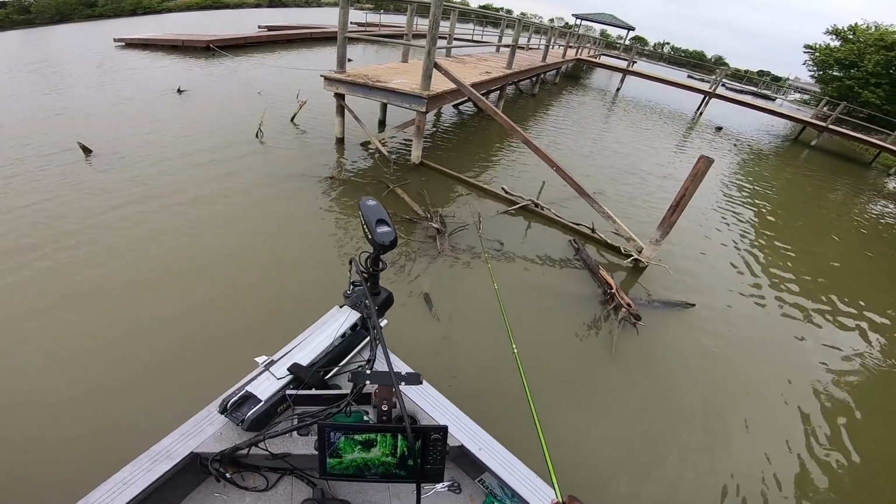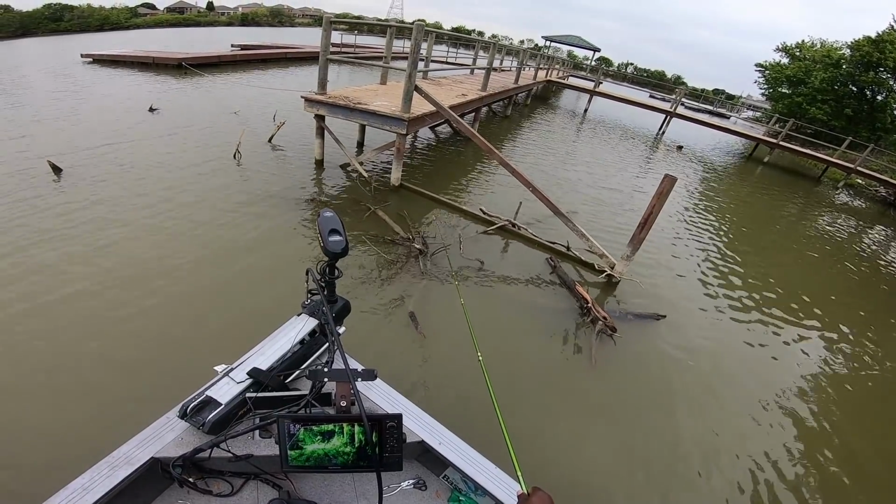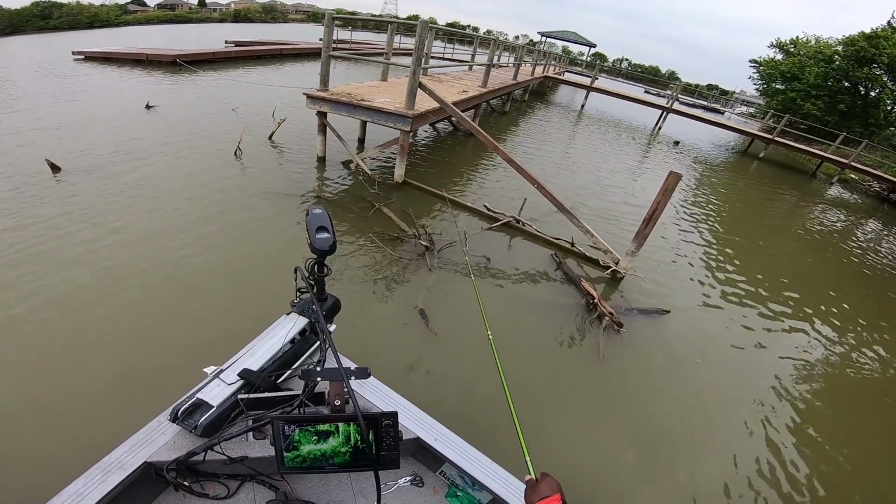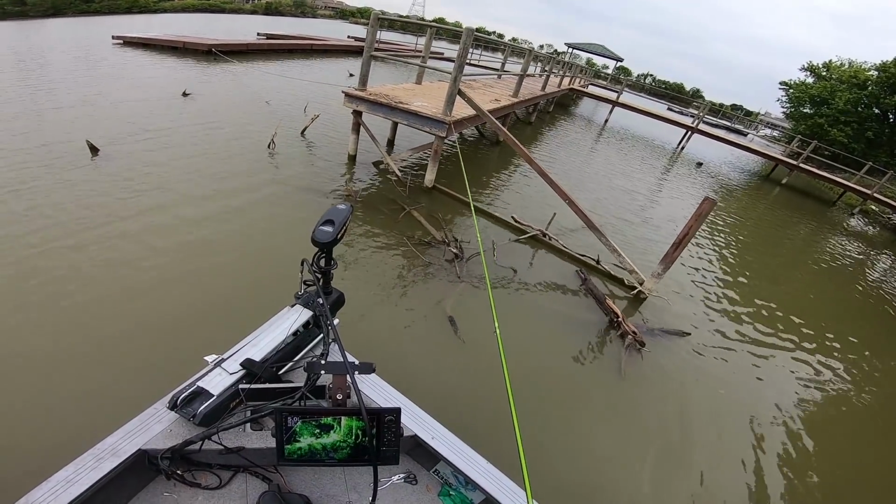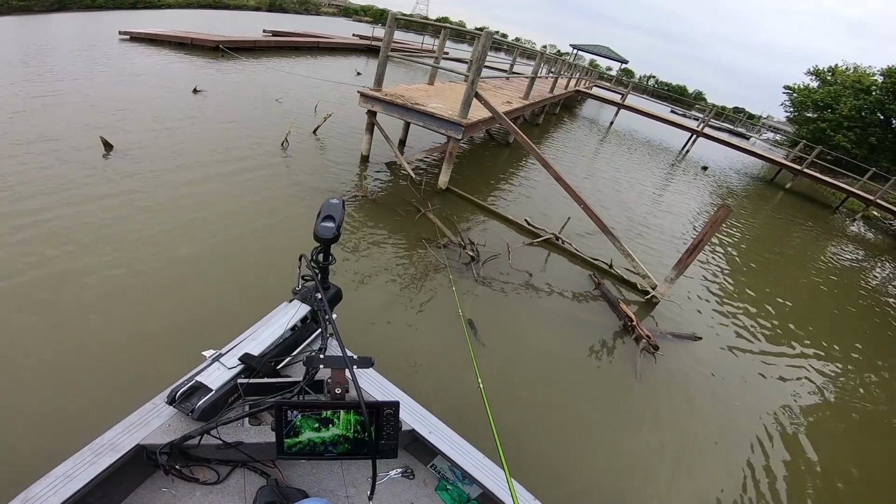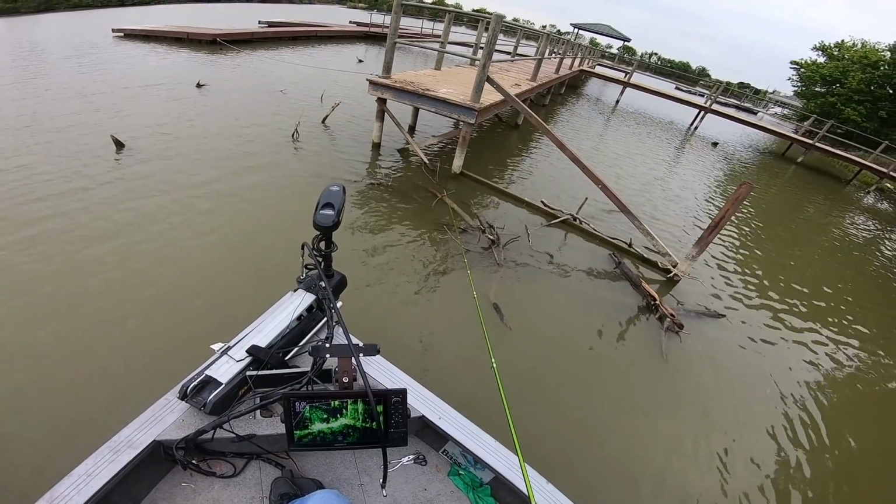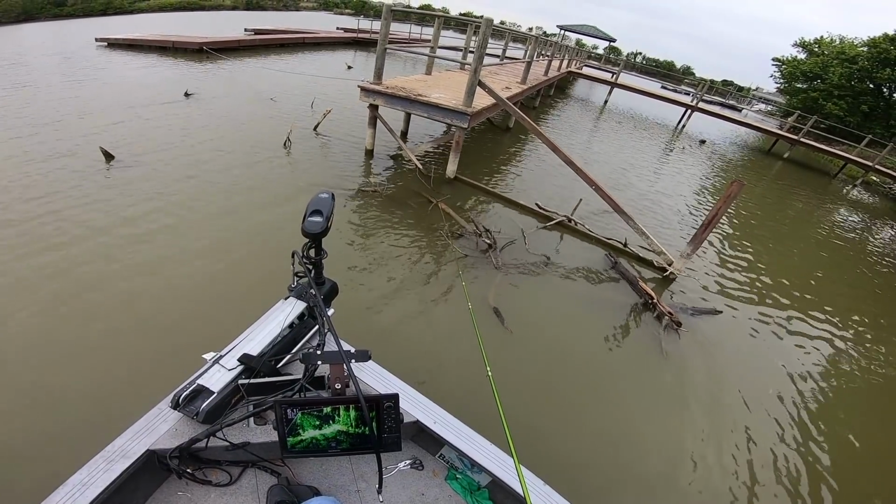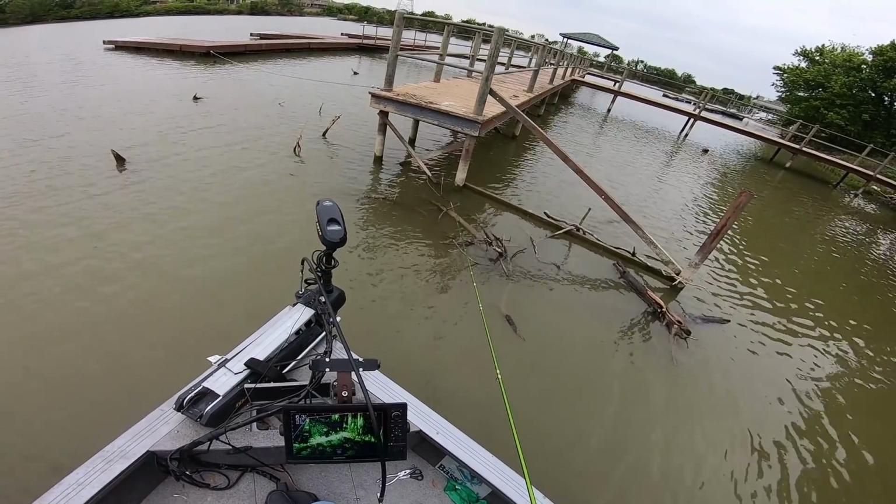Caught some good quality fish out of this thing, man. And all we're fishing, guys, is just a little pile up. This dock is just acting as a stop. And this brush gets trapped, intertwined in these dock legs, and that is perfect habitat for what these crappie are looking for. It's perfect for what they're looking for.